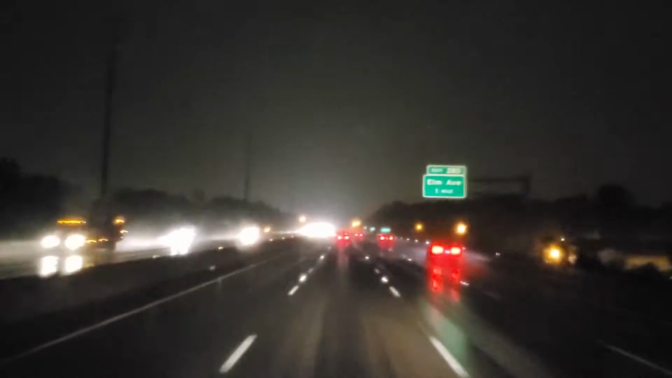So we're going down this hill, and up ahead on the right shoulder there are the flashing lights of a trooper who's got somebody pulled over. State law or not, the right thing to do is to get over one lane to the left to give the trooper and the pulled over driver a nice distance, while you're going past them at 60 or 70 miles an hour.